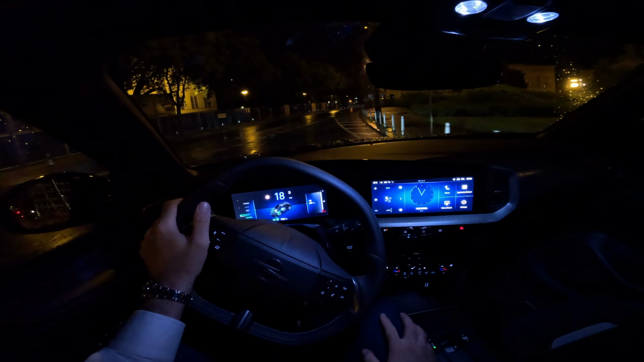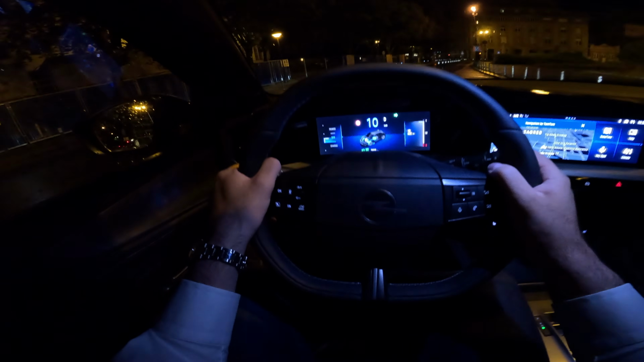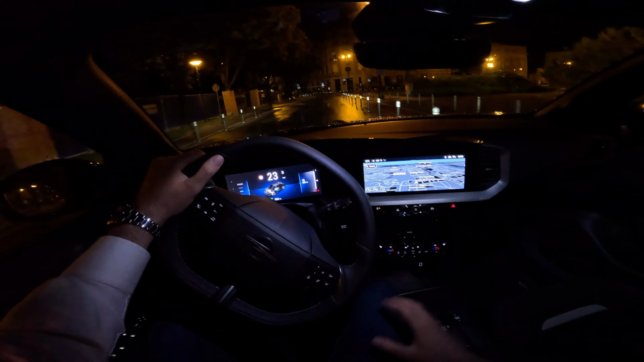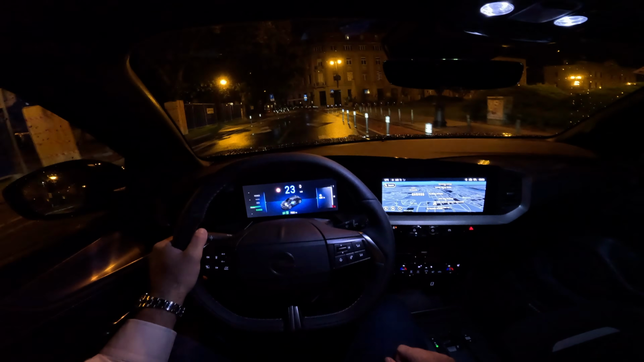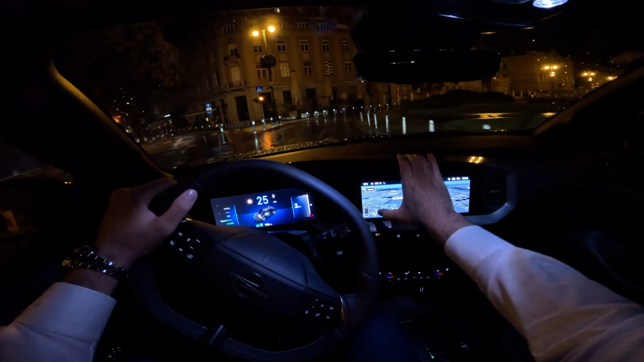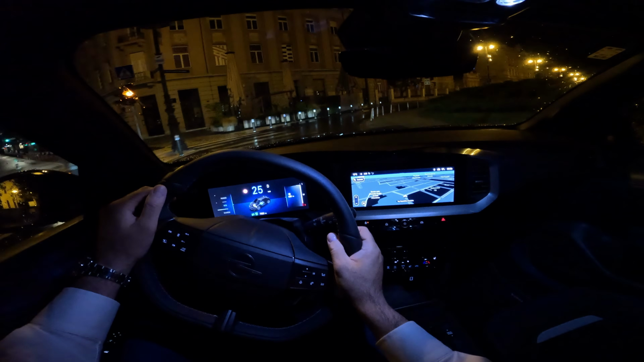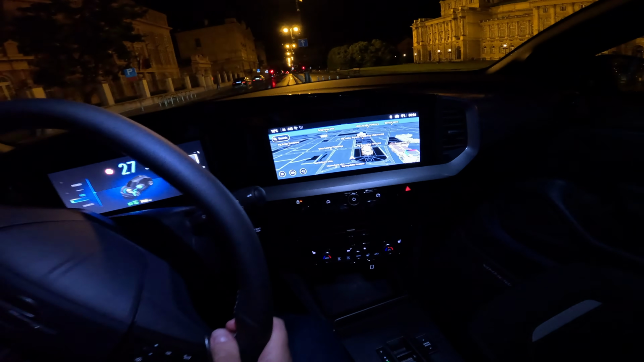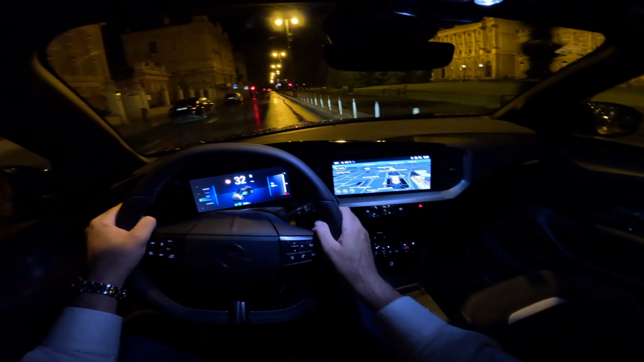And now the layout here in front of us, the dual 10-inch screens, and this screen is tilted towards the driver, so you have the nice driver-oriented cockpit. And by the way, the navigation with the lovely view, the 3D view of the buildings, and you can see it if camera is catching it.